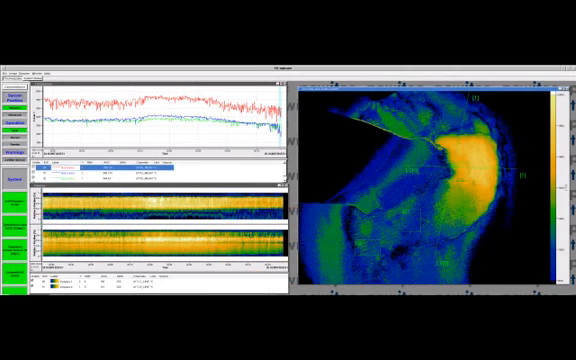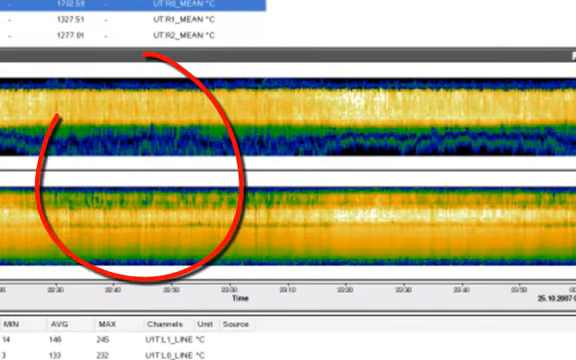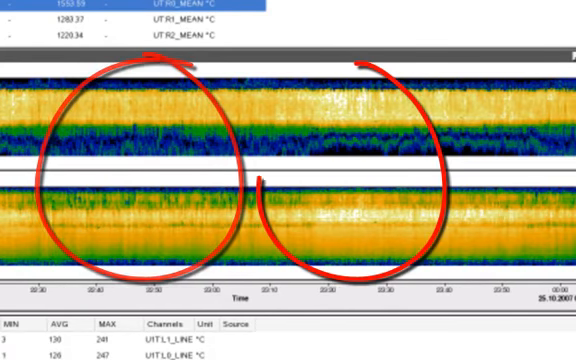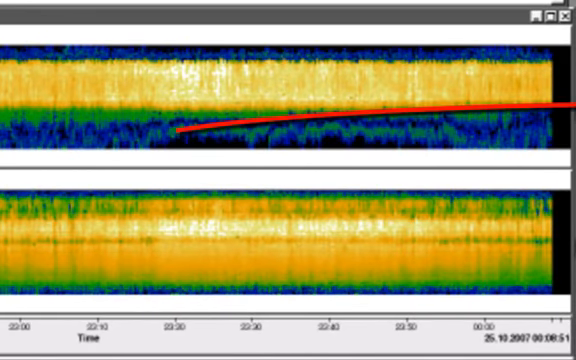Though this customer only burns coal, you can see there are changes in the flame. Here the flame is smaller and cooler, here the flame is wider and hotter. You can also see that the plume is getting longer over time.